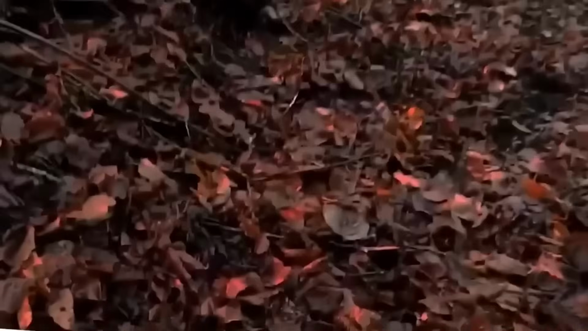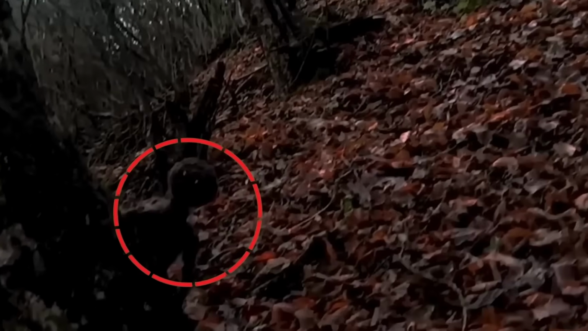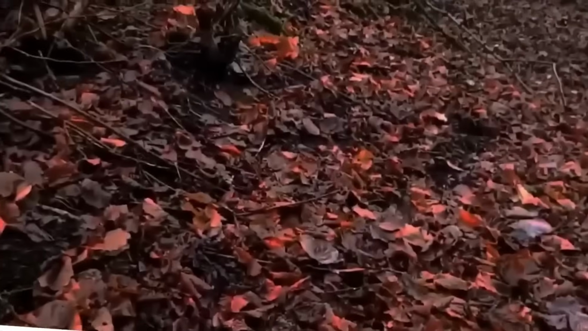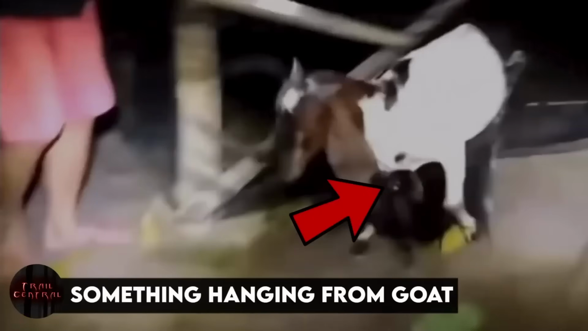This whole thing was recorded on a trail cam set nearby to look for animals. The next clip shows an alien-like figure peeking from behind the tree. If it wasn't for the glowing eyes, the figure might have gone unnoticed and considered to be just part of the tree.